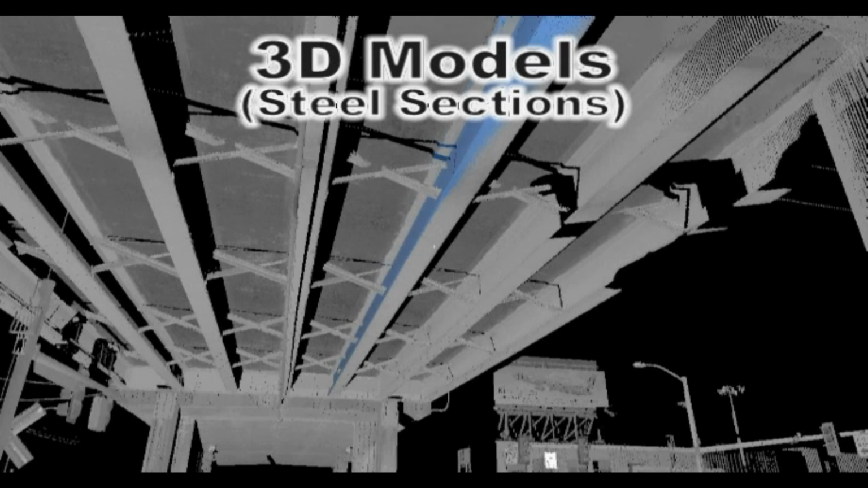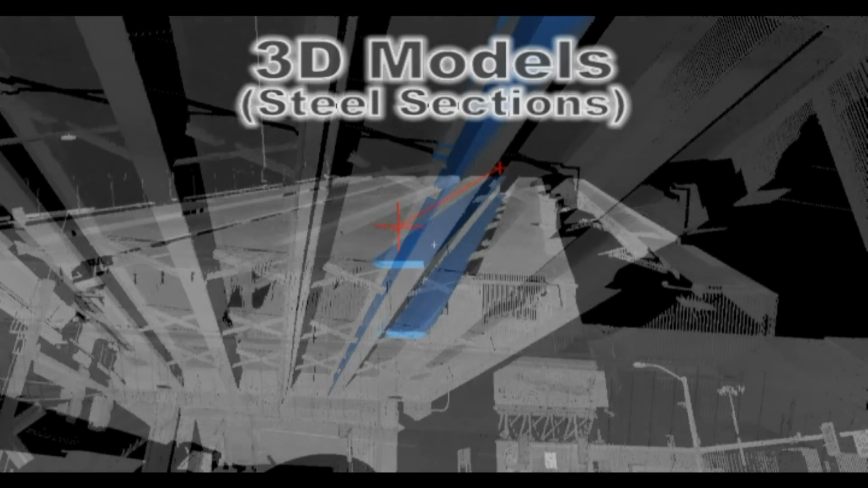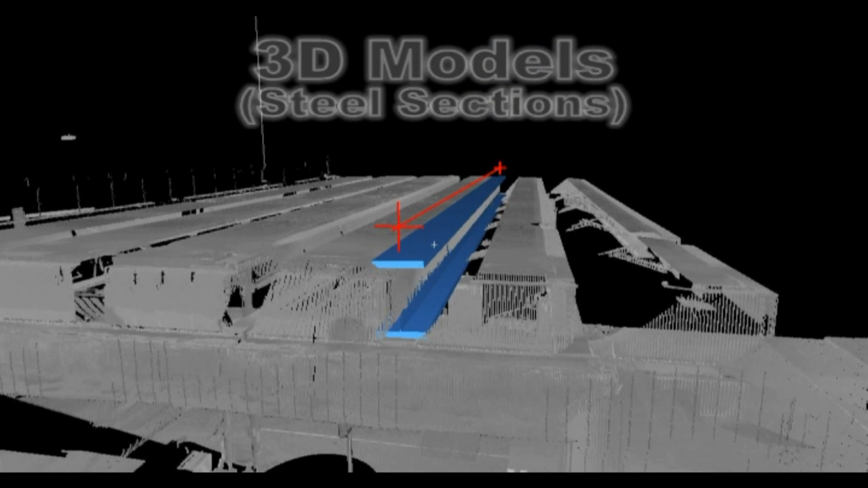These models can be used to generate accurate center lines and edges from which data can be extrapolated in instances such as locating the edge of a girder on the top of a bridge deck with information gathered from below.